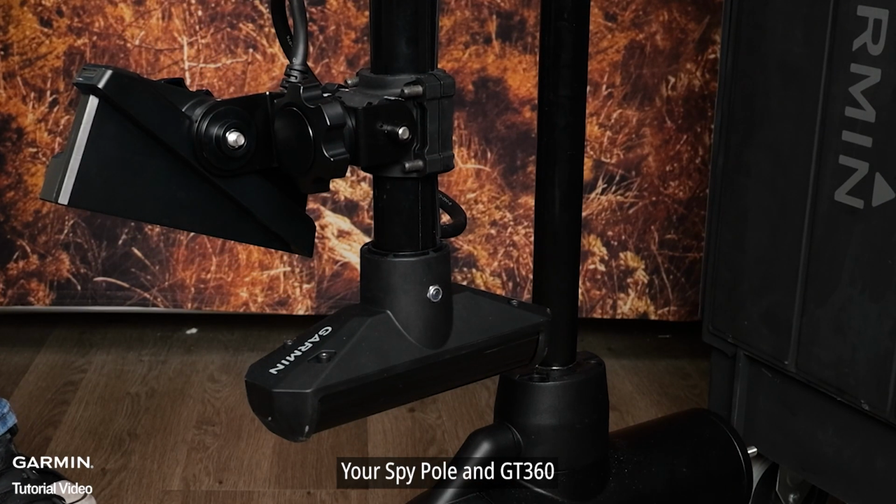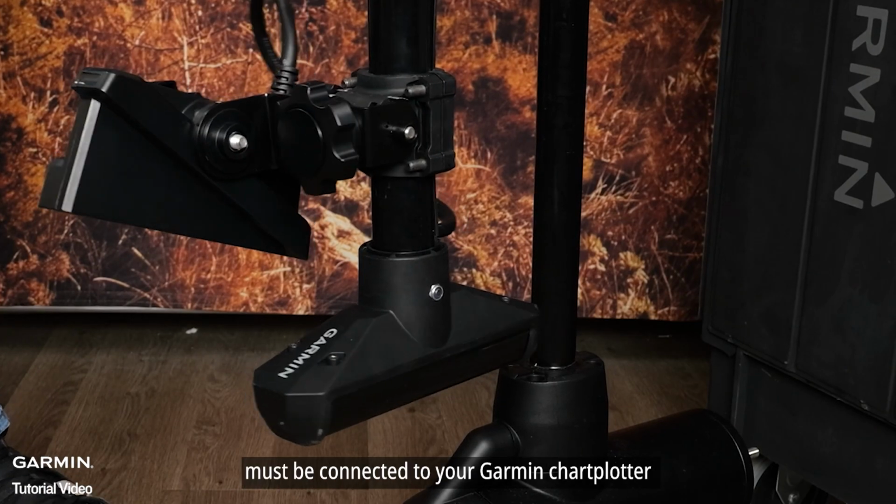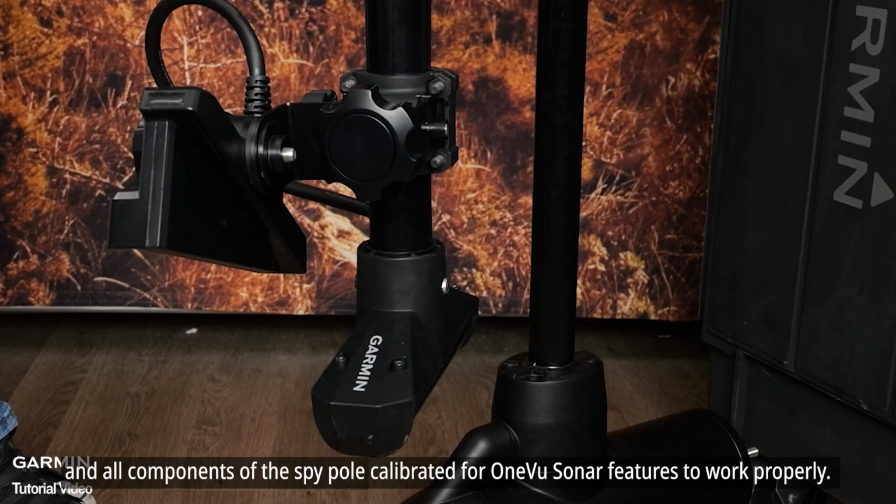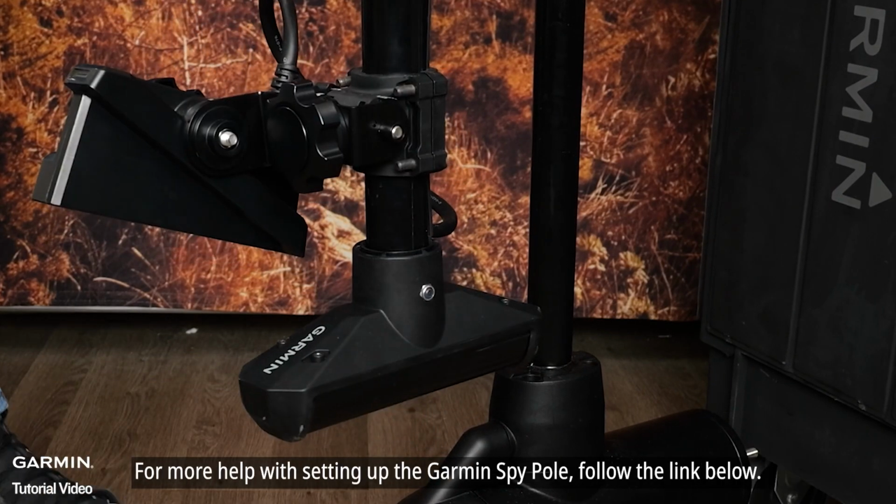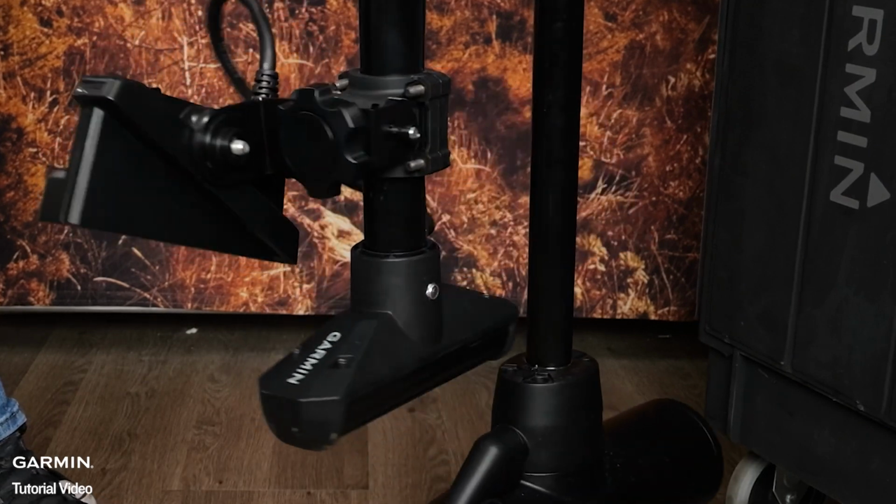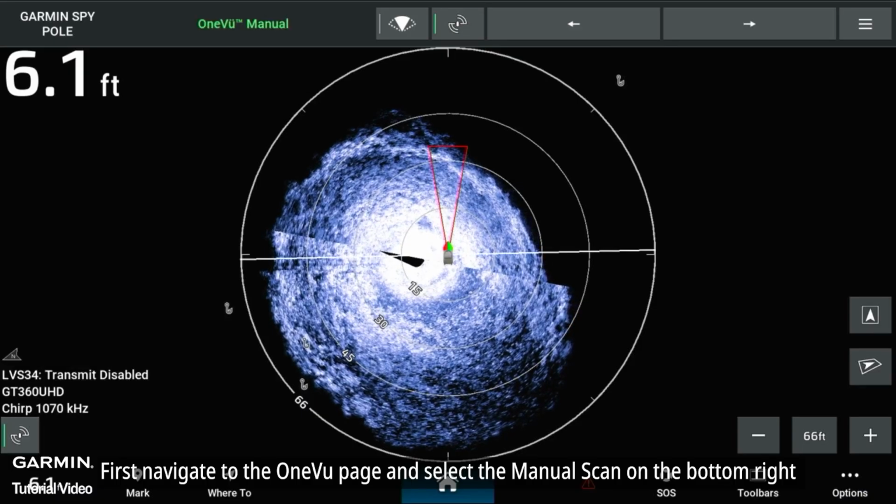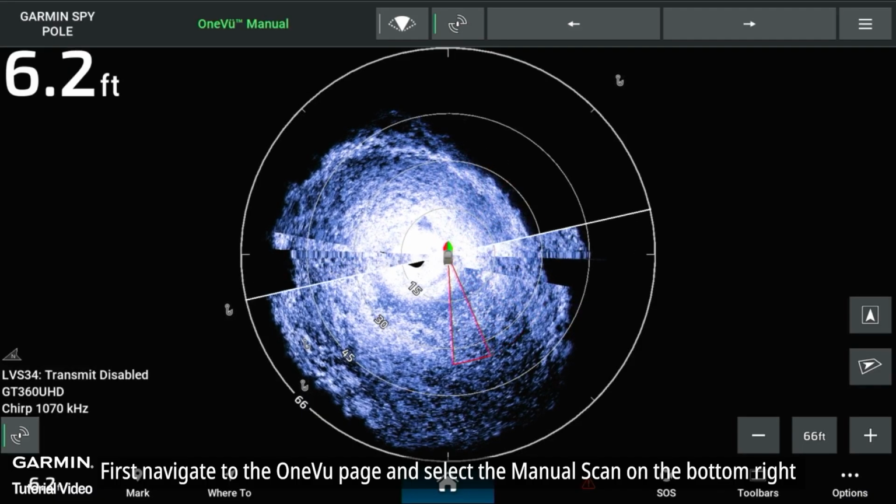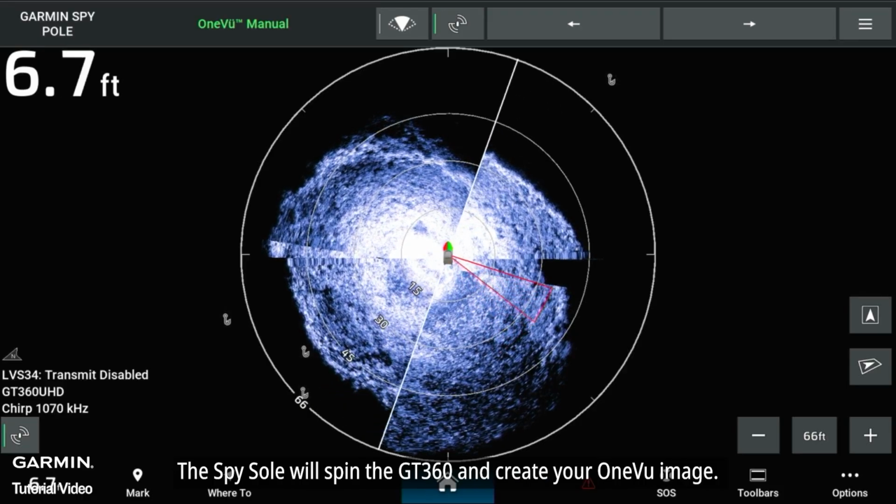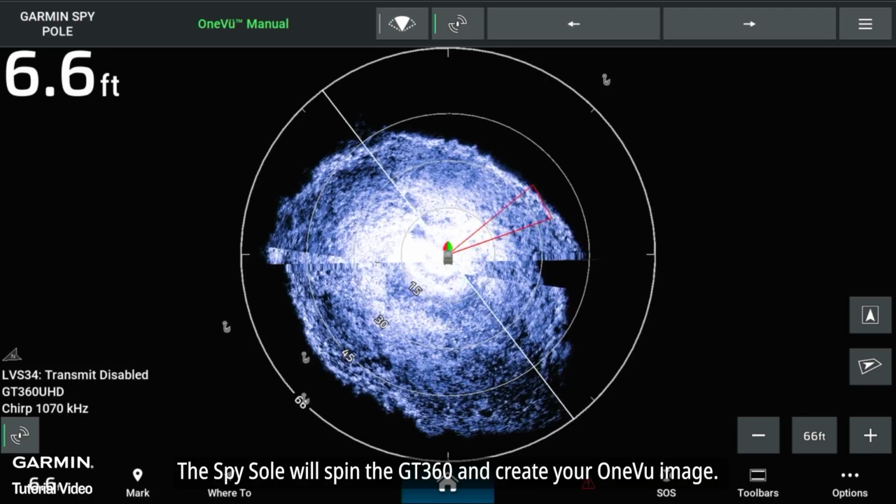Your Spy Pole and GT360 must be connected to your Garmin chart plotter, and all components of the Spy Pole calibrated for OneVu Sonar features to work properly. For more help with setting up the Garmin Spy Pole, follow the link below. First, navigate to the OneVu page and select the manual scan on the bottom right or on your Spy Pole toolbar. The Spy Pole will spin the GT360 and create your OneVu image.